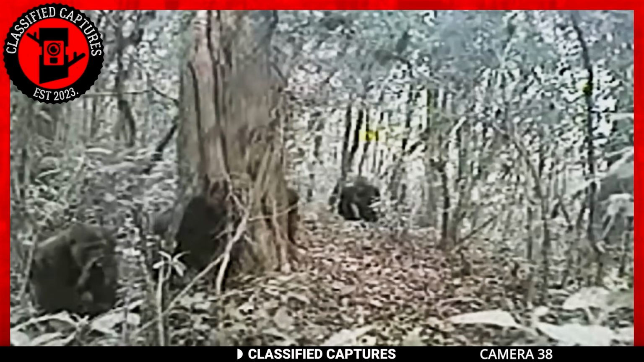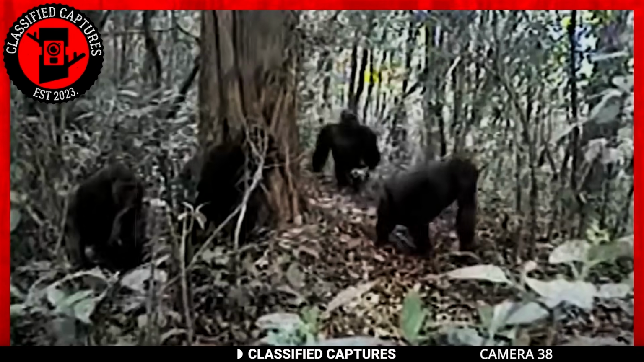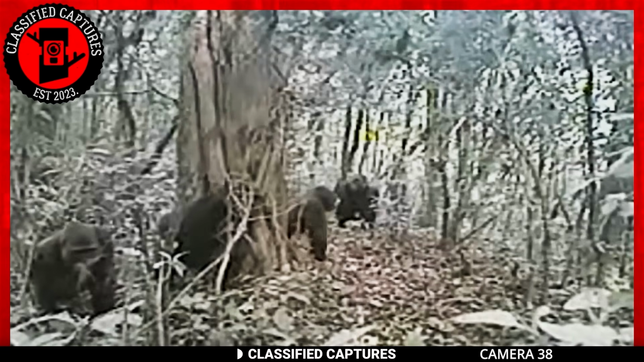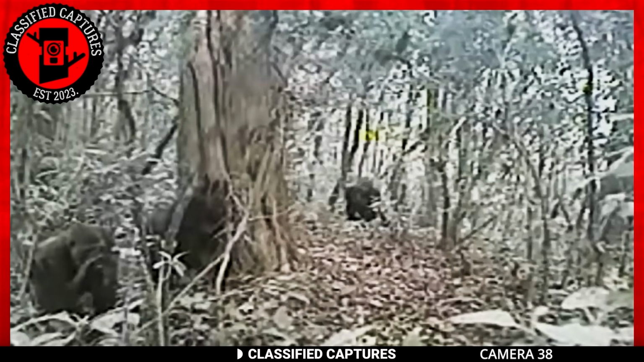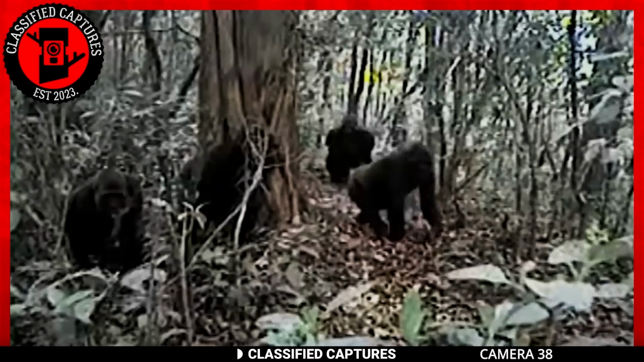The trail camera captures them in their natural environment, engaging in their daily activities, which I find fascinating. They might be in a serious family meeting to know who inherits the fruits, stems, and piths in the cave far north. As ridiculous as this might sound, it might be the case. Well, you never know.